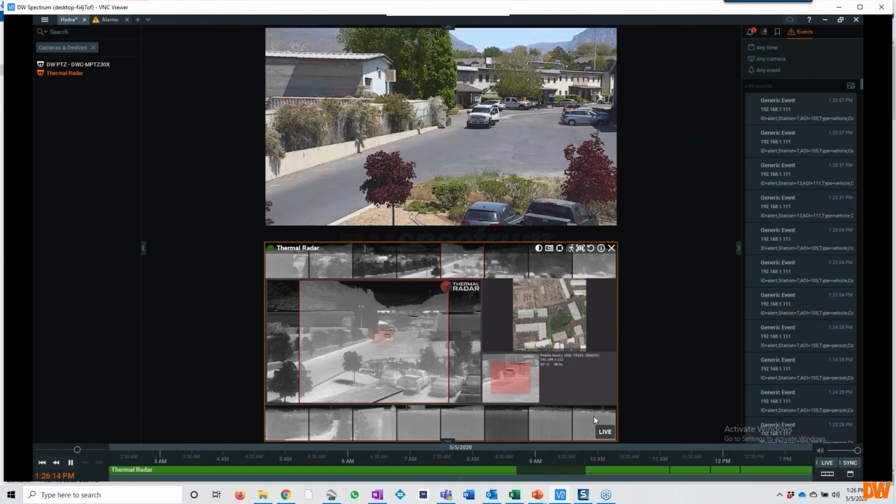We're looking for significant pixelization change. So if that guy you're watching right there in the camera is getting out of his car, he started changing the pixels that he was walking through. The thermal pixels were changing significantly, and the heat was different in the new pixels he was populating, so we trigger on that. That's why we drive the PTZ to the target.